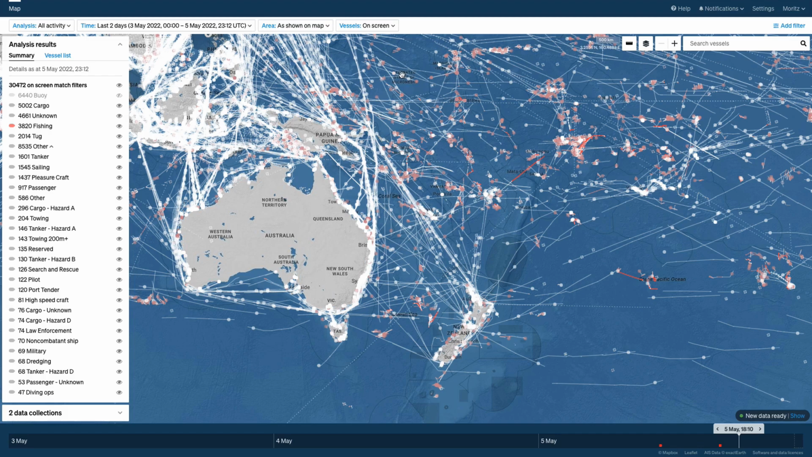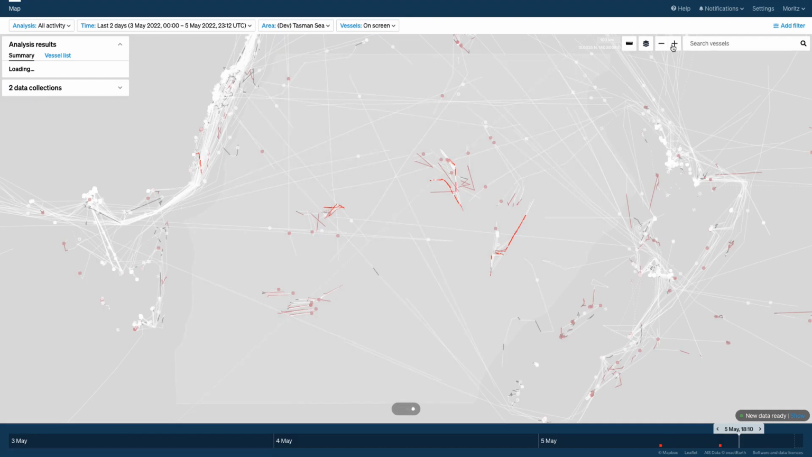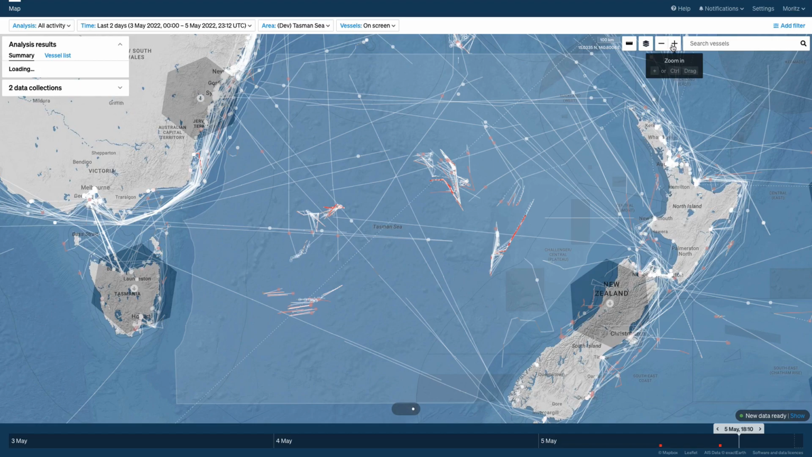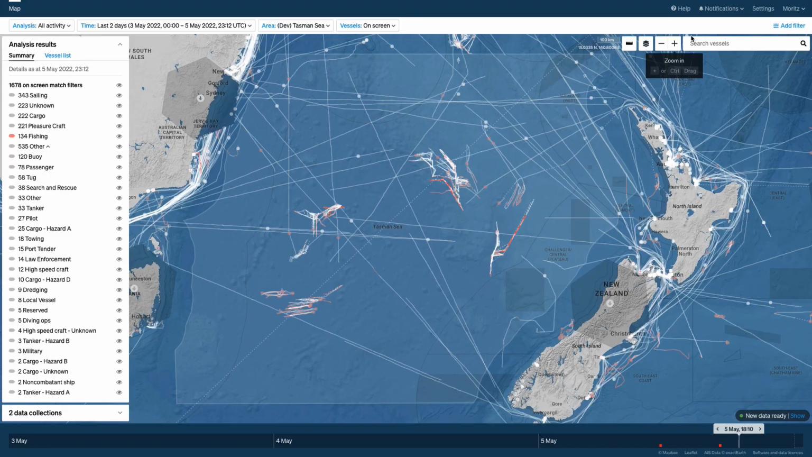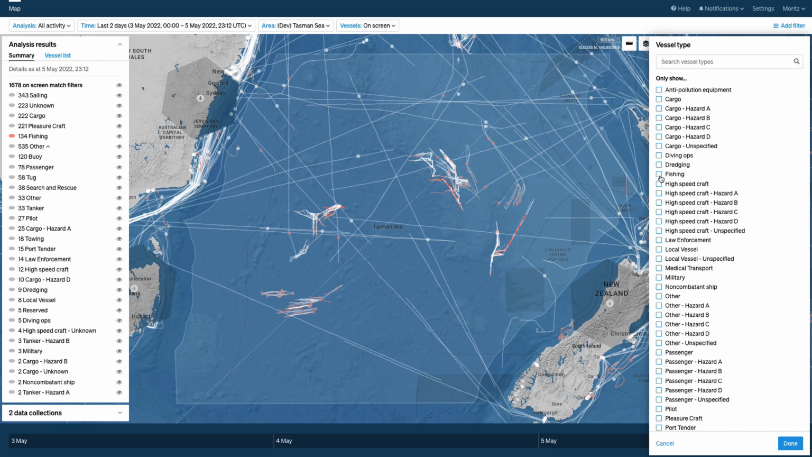So I'll just give a quick situational update, restricting the vessels shown to be those in our area of interest, and that zooms us in as well to our Operation 18C area in the Tasman Sea. I just changed the filter to just give us fishing boats at the moment.